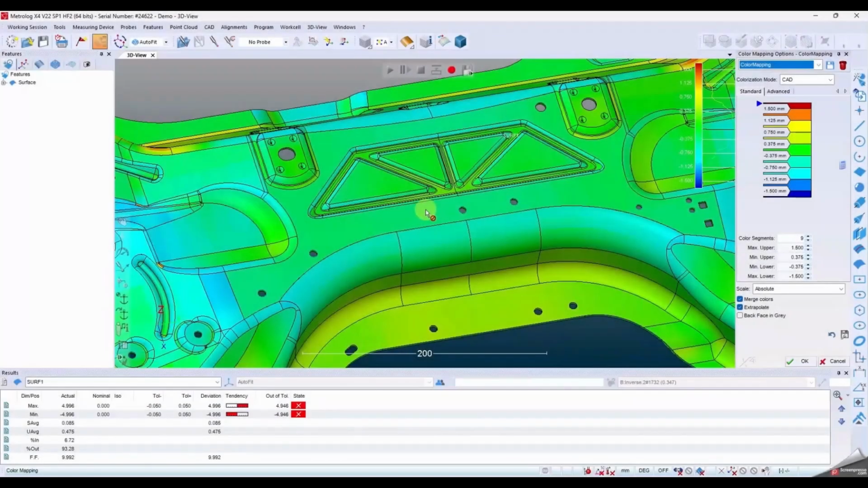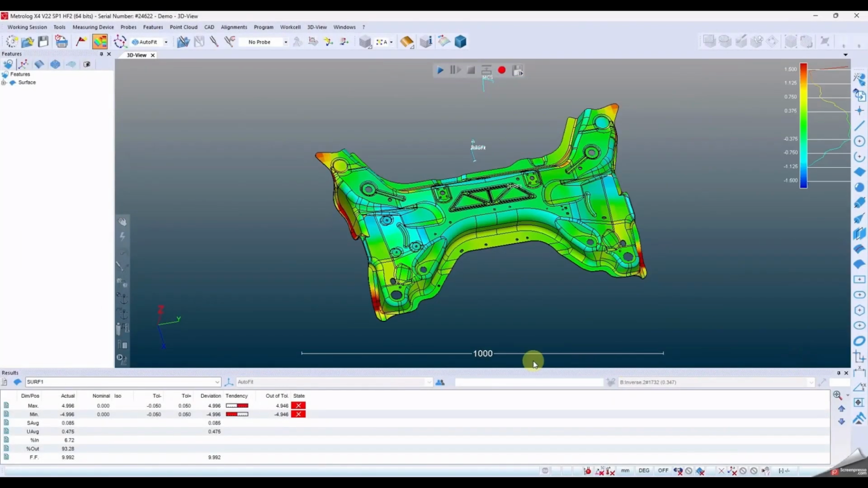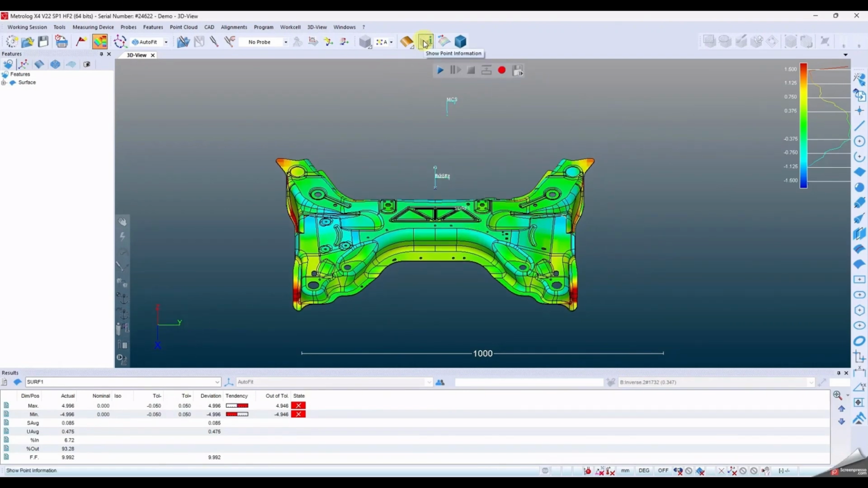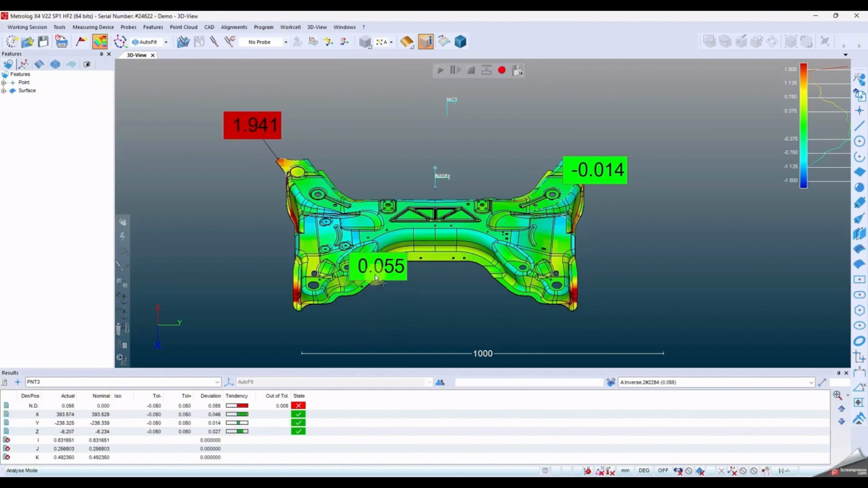Color mapping makes it easy to compare your scan with the CAD model. Adjust the scale and colors to match your needs in seconds. Need to check a specific area? Just drop a point and instantly see the deviation. Stickers follow the color mapping for a clearer, more intuitive read.